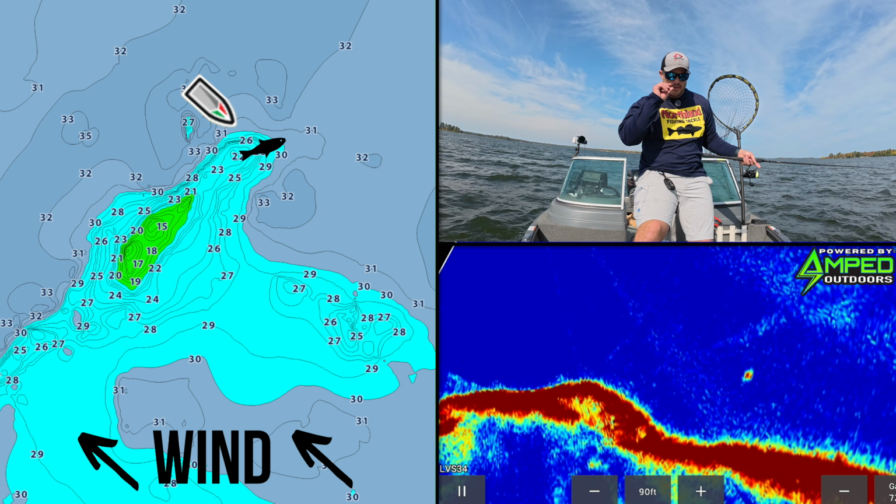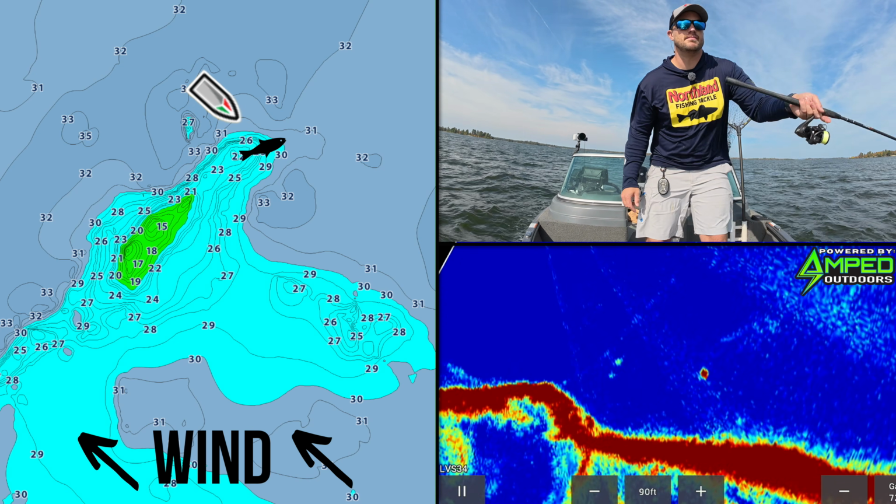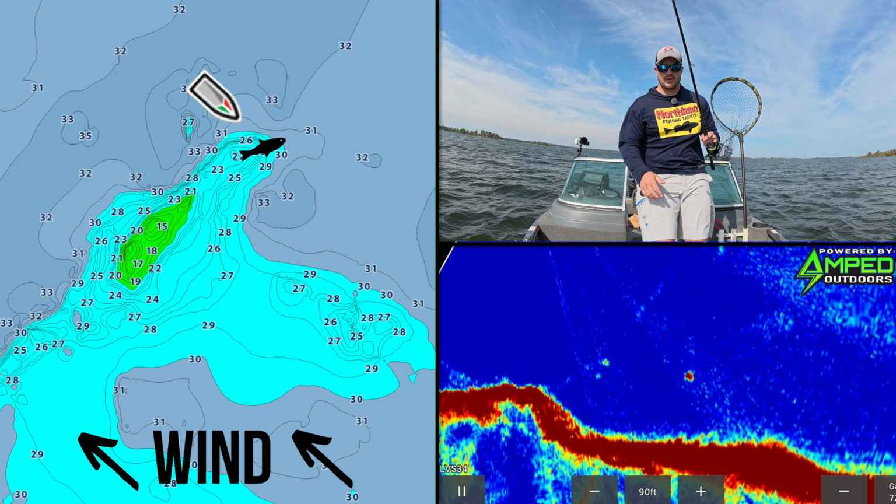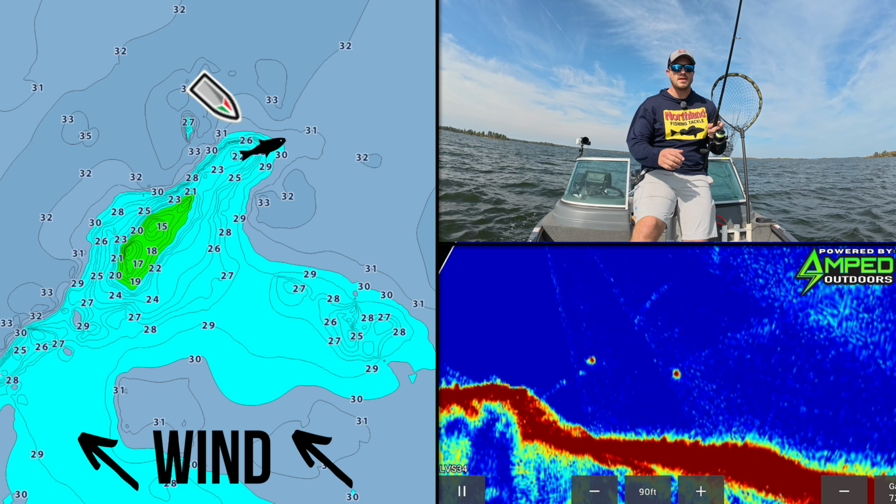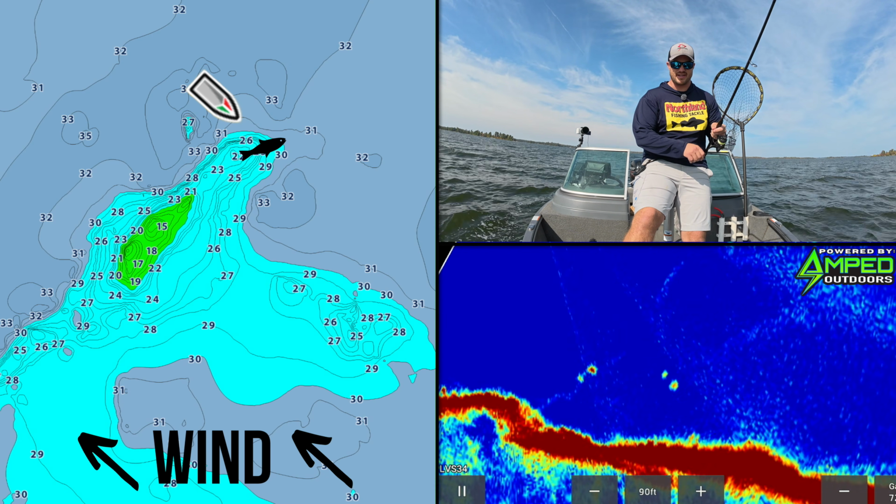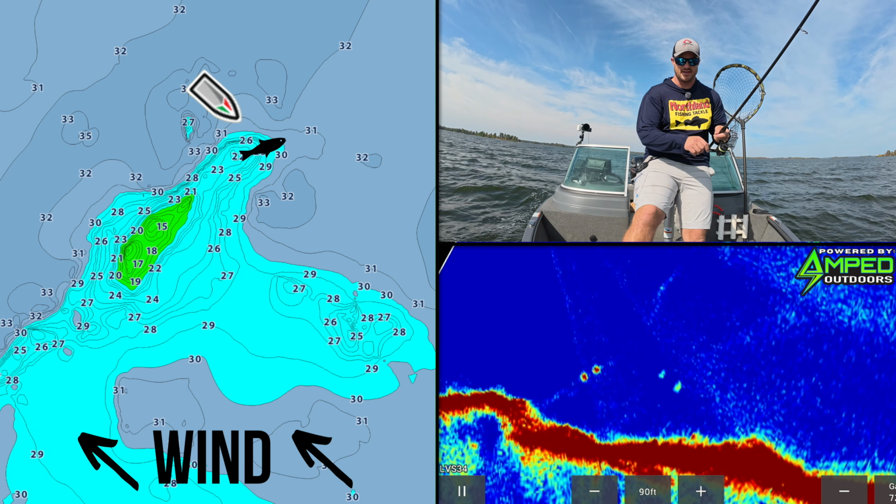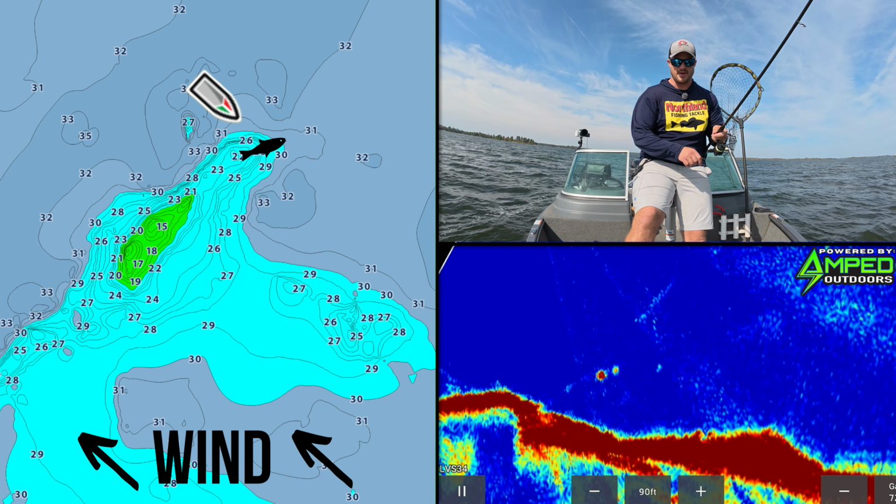All right, so just pulling up to the first area. This is essentially a tip on this hump. Again, I'm perpendicular to this hump, but I wanted to be able to work into this high percentage area into the wind instead of perpendicular. So I went off the deeper side of it, then worked my way towards this hump.